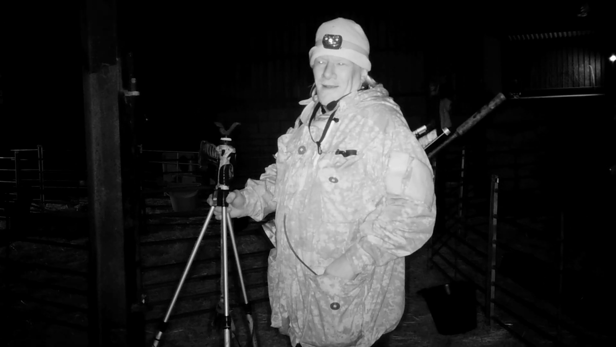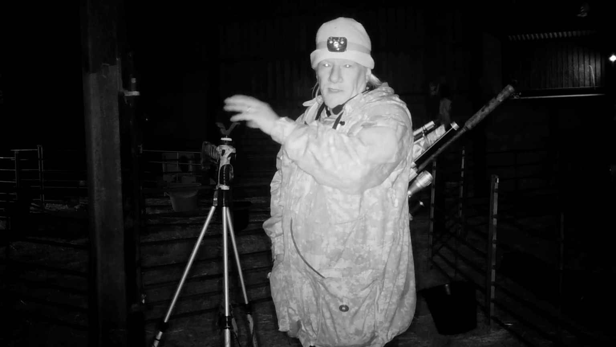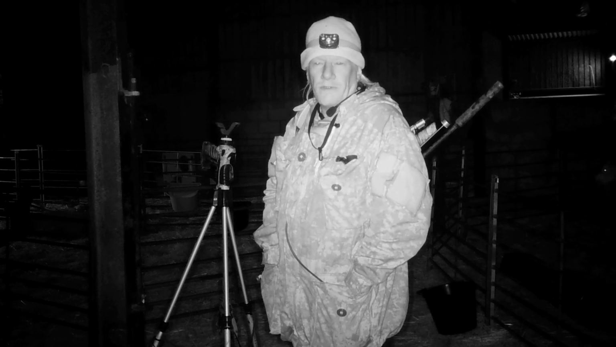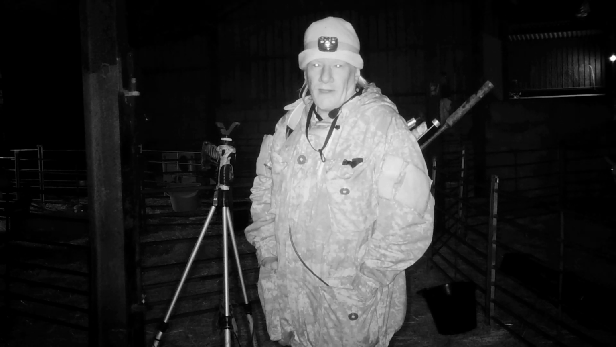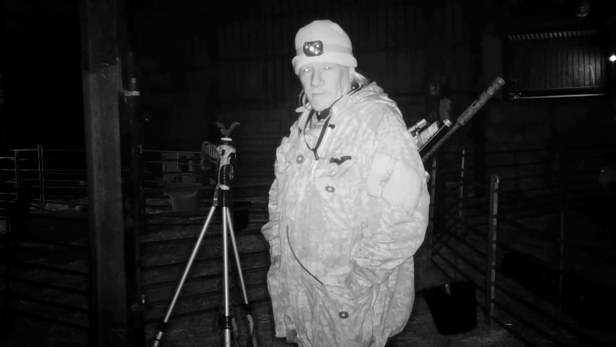Unfortunately, I know there's a big rat in there, but this area, these pens here are quite busy, quite full with goats and their young, so it's actually quite difficult to take a shot safely. So I think I'm going to have to leave this pen for the moment.